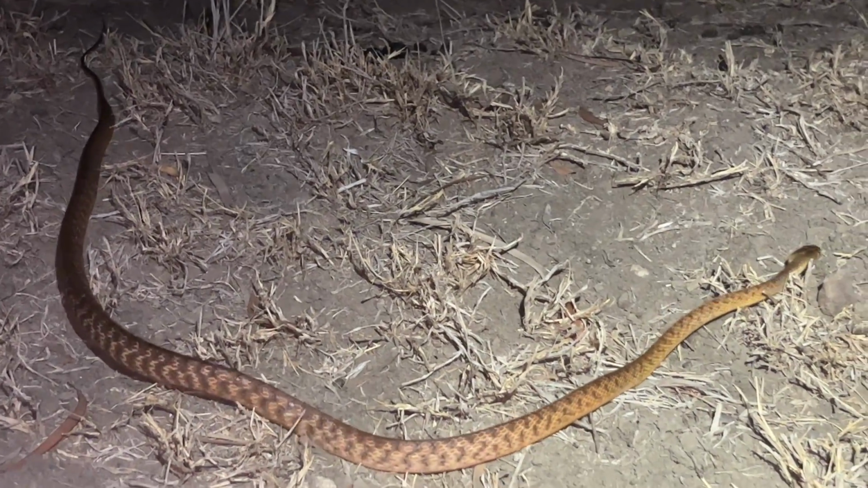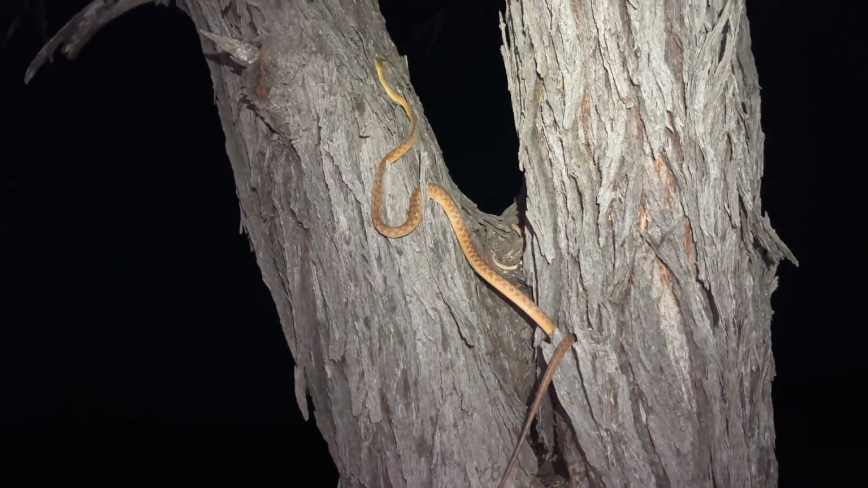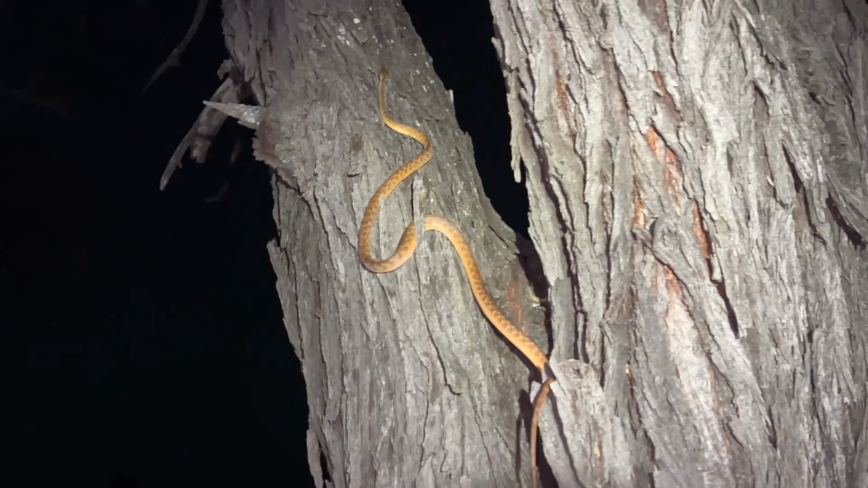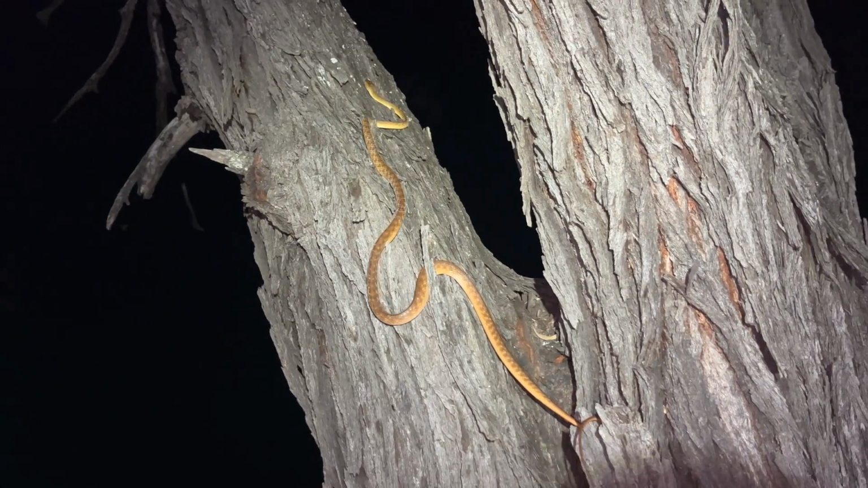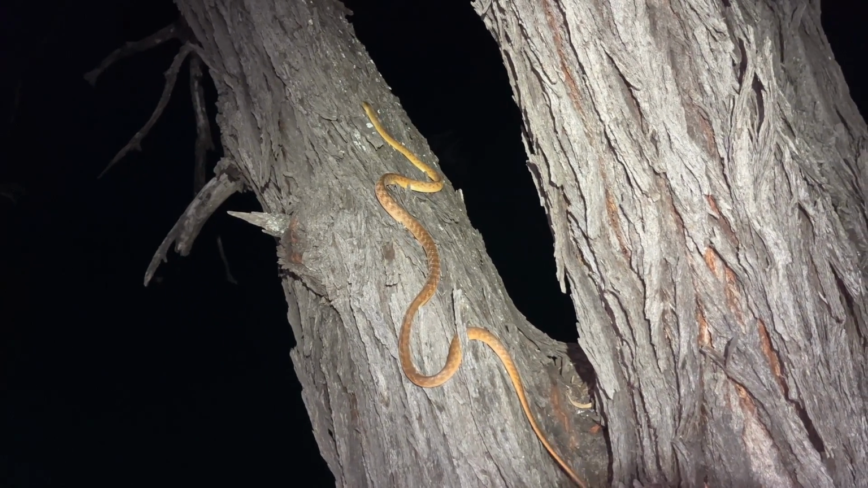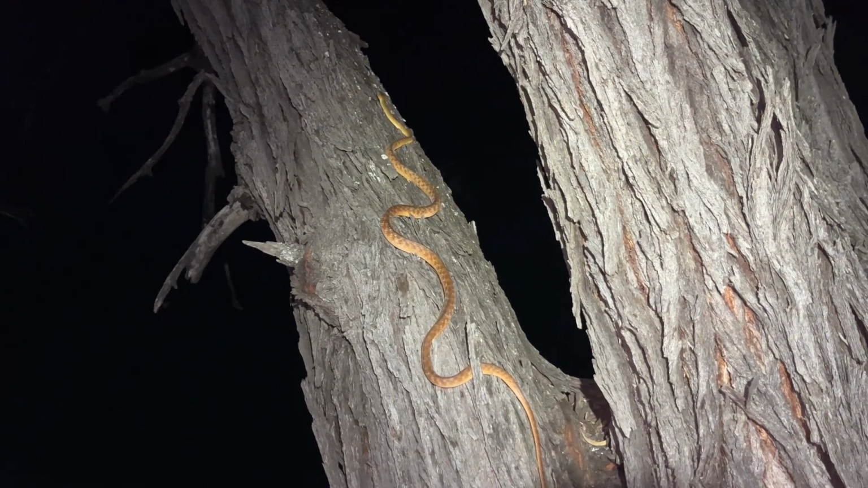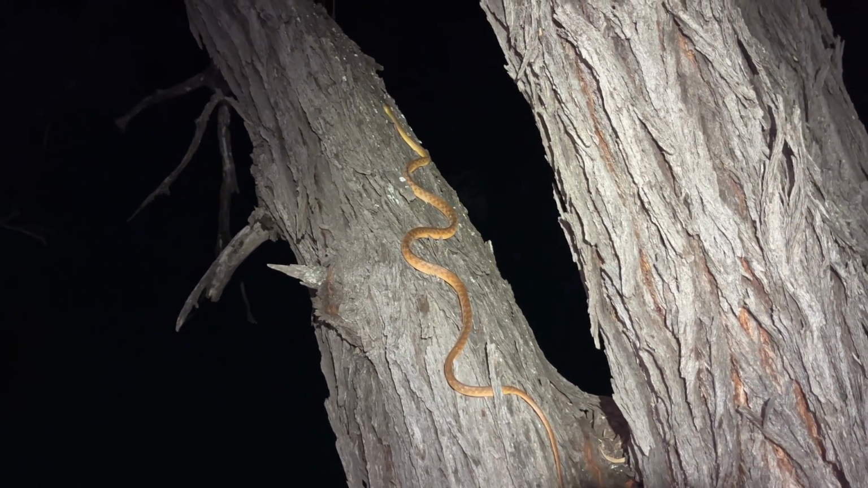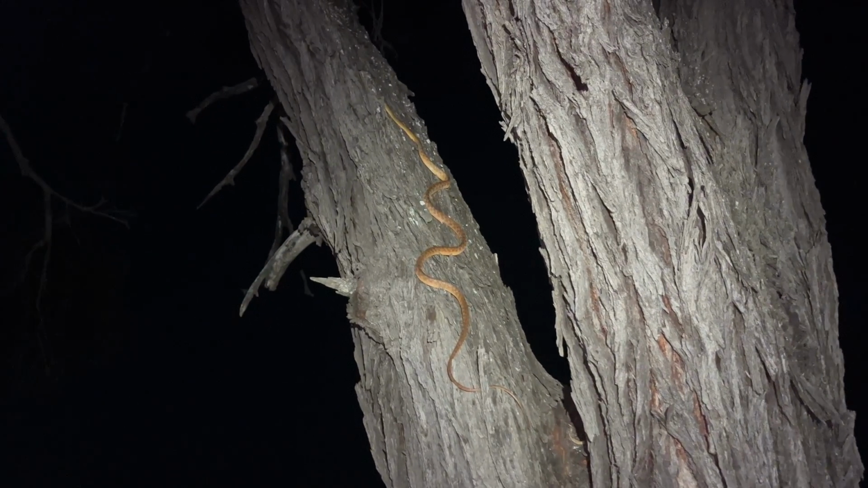I'll leave you be, mate. Look how he can climb up. Just weaves himself over little bits and pieces of stuff. It's incredible. That's really cool.